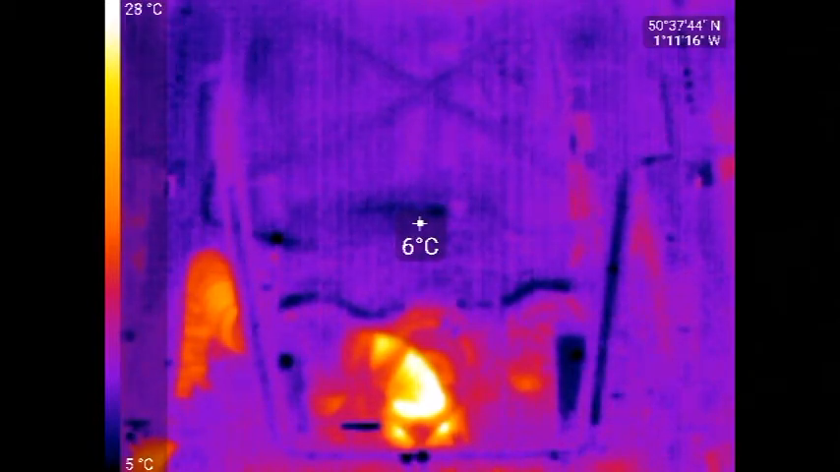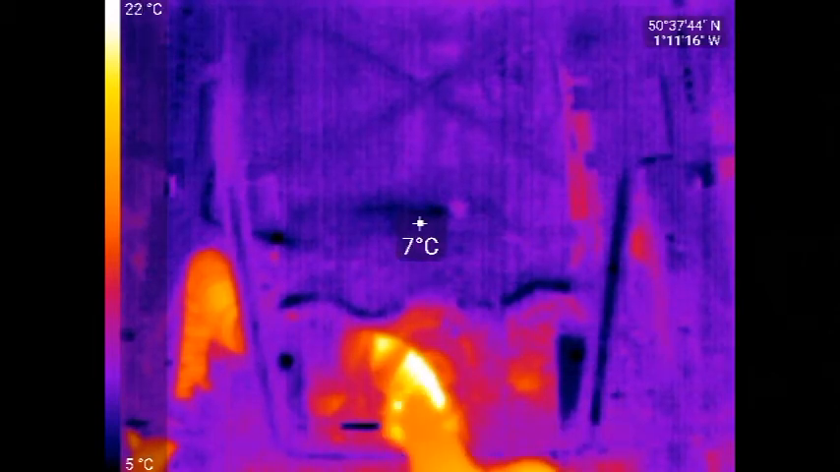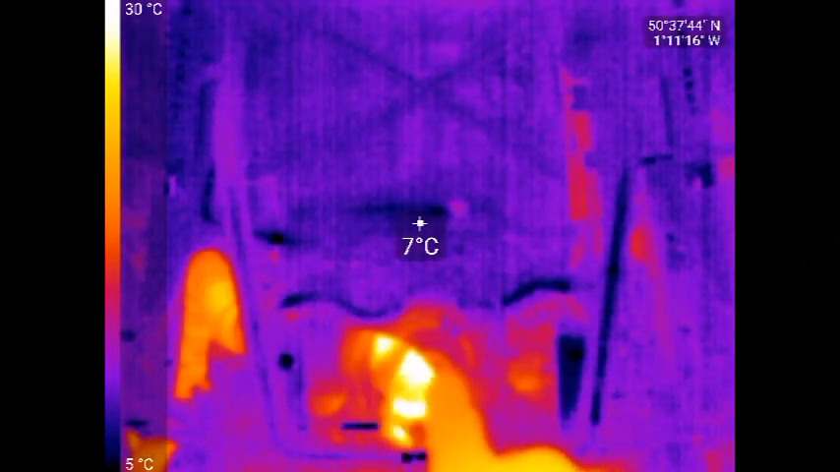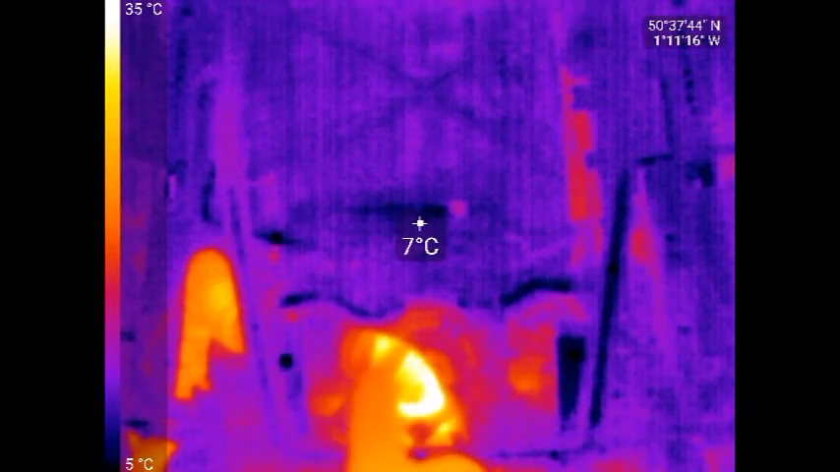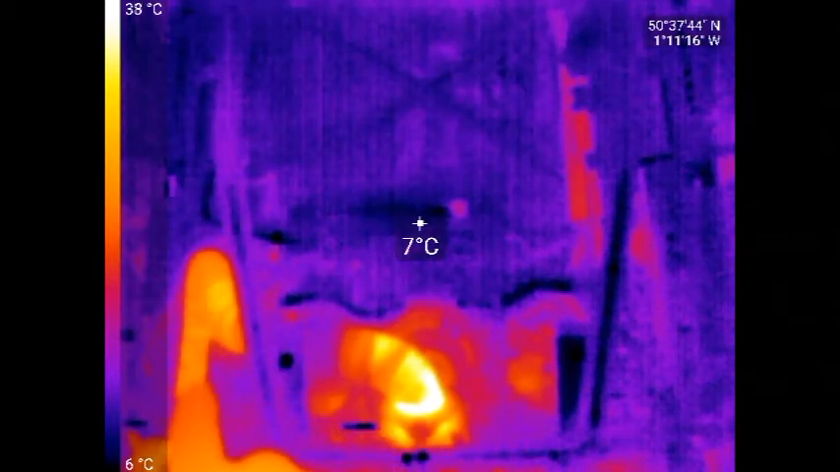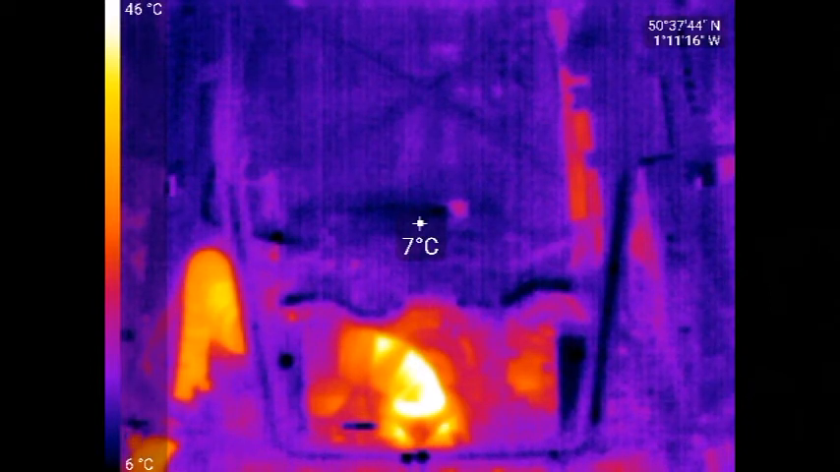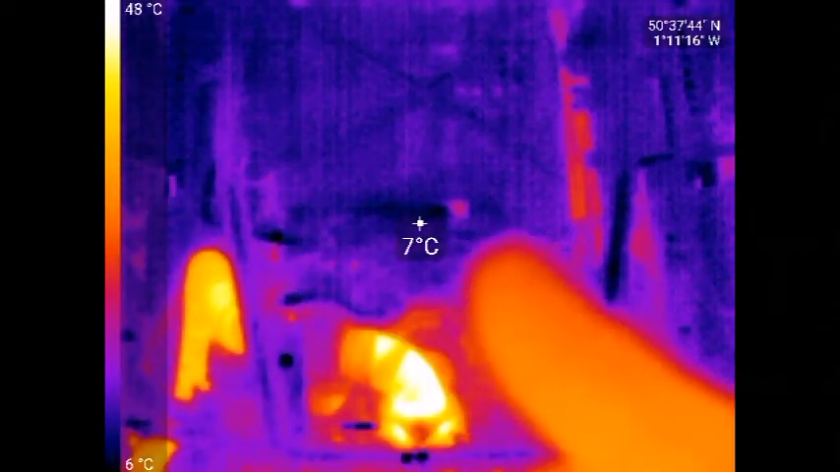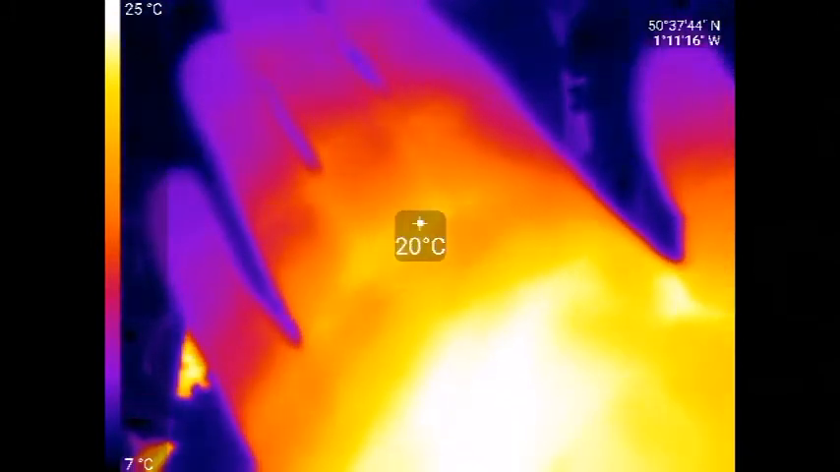So as soon as you start the car, obviously we've got the exhaust here, that's just started to heat up, main output there. You can also see the alternator here. Obviously the exhaust carries across here, goes round through here and then exits down the bottom here. We have a point read in the centre here that gives you the local temperature. You can see it's picking up my hand.